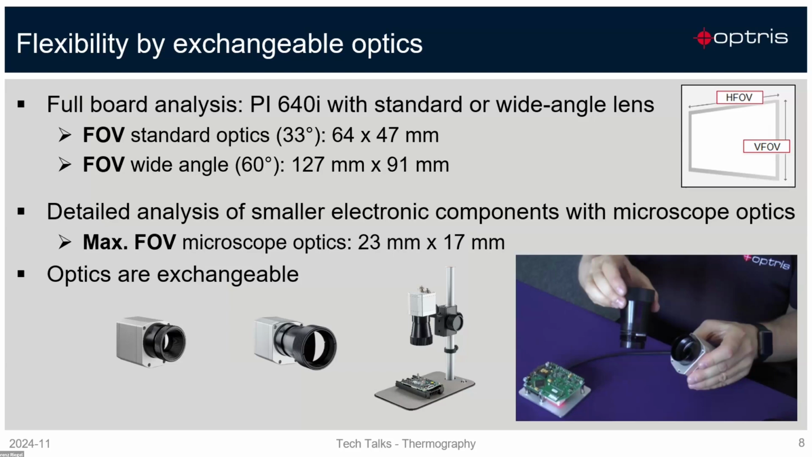That means if you already have a PI series, you can choose one additional optic, and then you can order this optic. If you already have the camera, you have to send us the camera, and we can calibrate the camera for the new microscope optic, and then you can immediately switch between the optics in the software PixConnect. The optics are exchangeable.